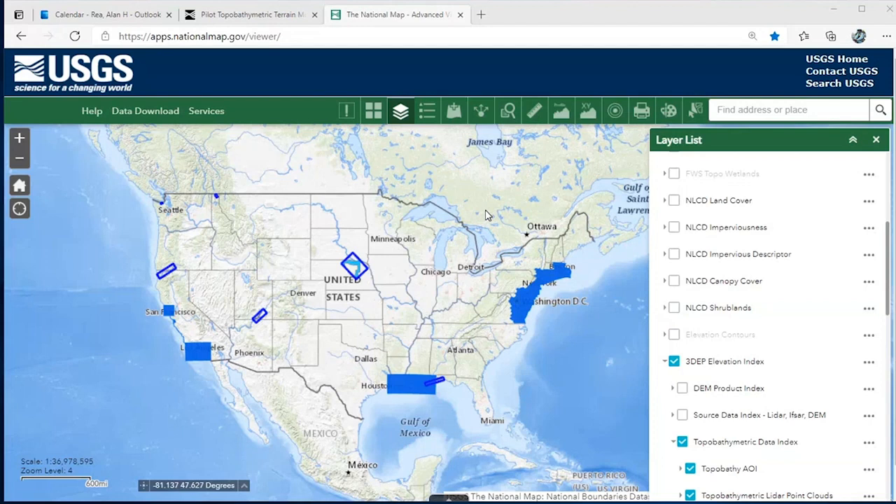I was going to post another link here in the chat. This is an inventory of bathymetric and topobathymetric surveys that have been done. It's probably not exhaustive, but it's the best list we have so far.